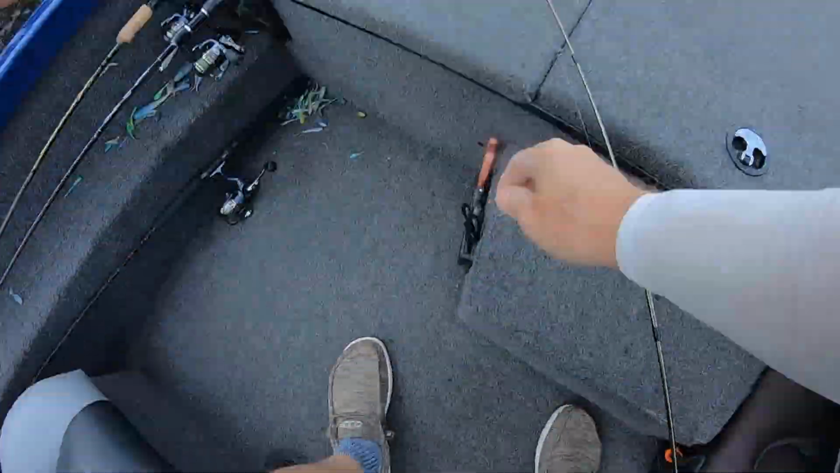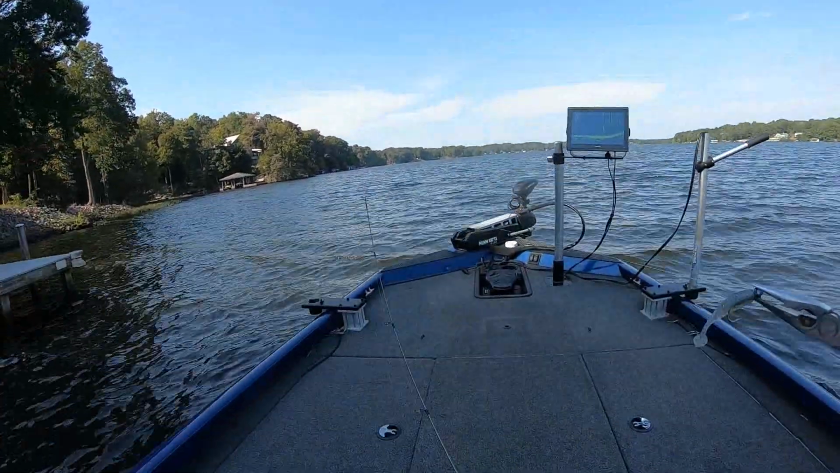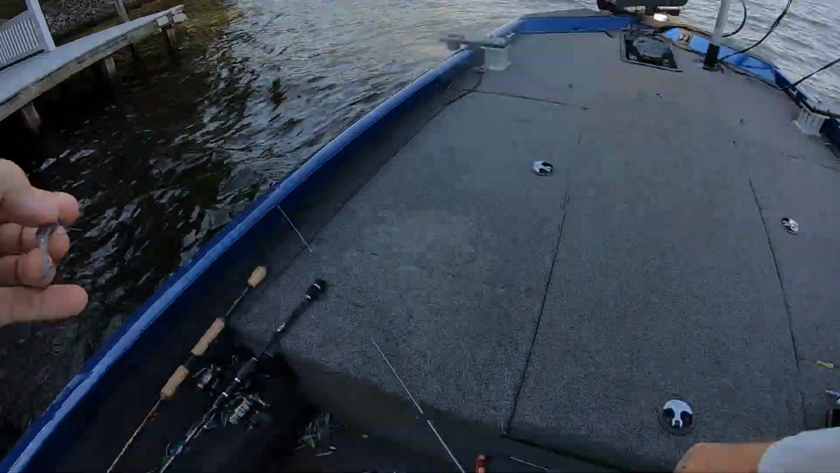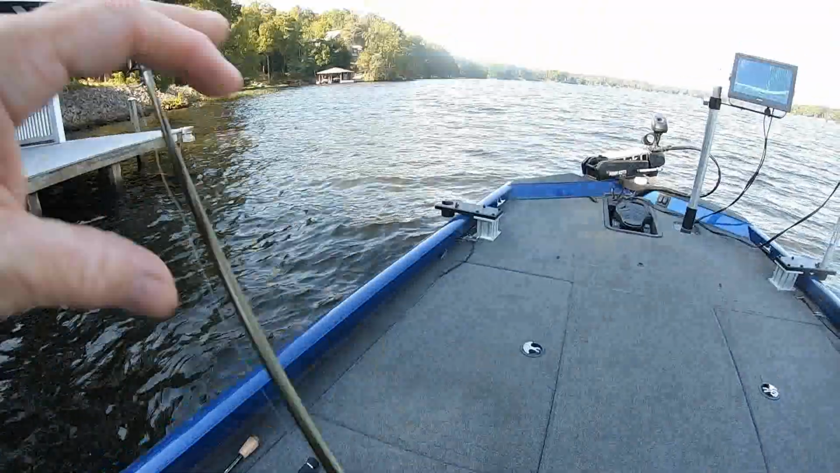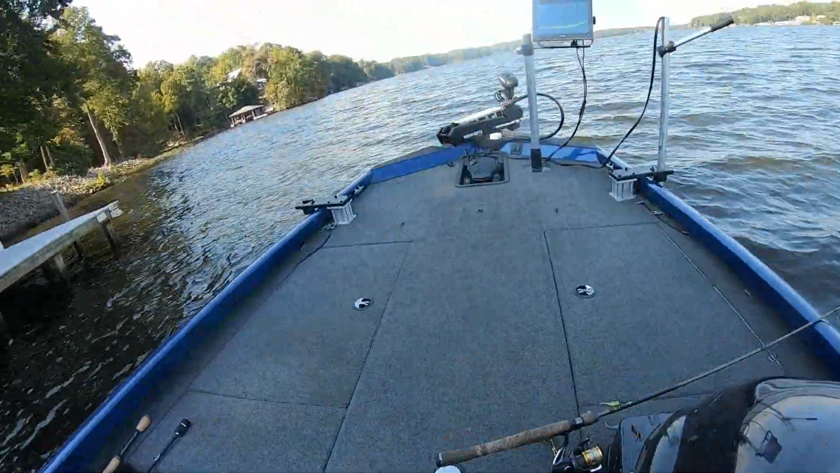But I'm gonna tell you, the wind's blowing right here, if y'all can see the water chopping. Yeah, see the little swells? And that makes it very tough when you've got a live scope and you're trying to sit still with the spot lock and cast, because the boat's constantly moving. It makes the live scope impossible to keep on target.